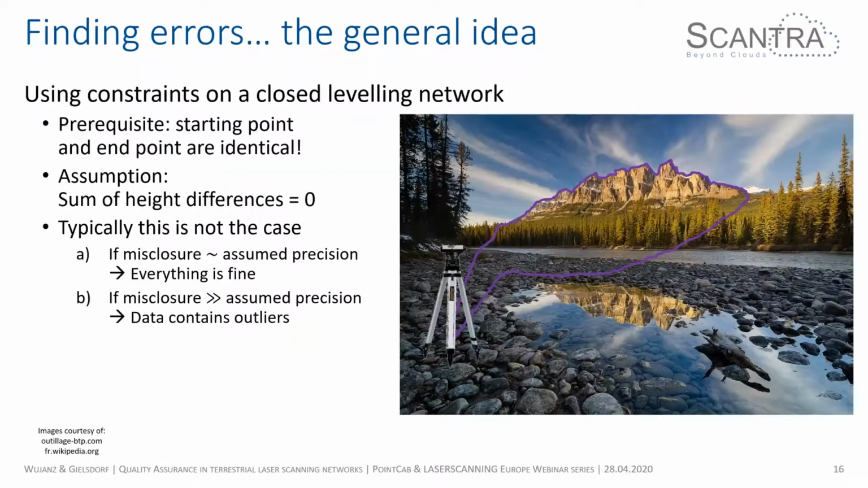So how can we do this? What you probably learn in survey class at the very early start is to perform a leveling loop or closed leveling network. The general idea is that you have a starting point and an end point that are identical. So that means you do all your leveling. You can see, for instance, in this example, you level up the mountain, down the mountain, and then if you're in the very same position as before, then hopefully, or in theory, the sum of height differences should be equal to 0. Typically, of course, this is not the case.